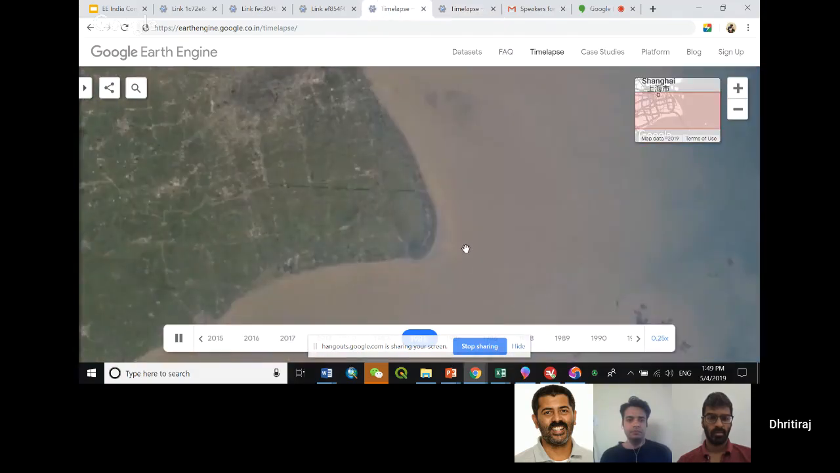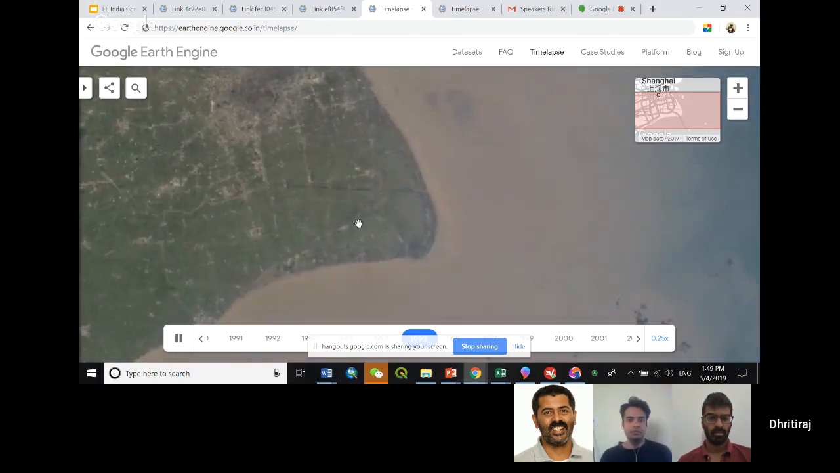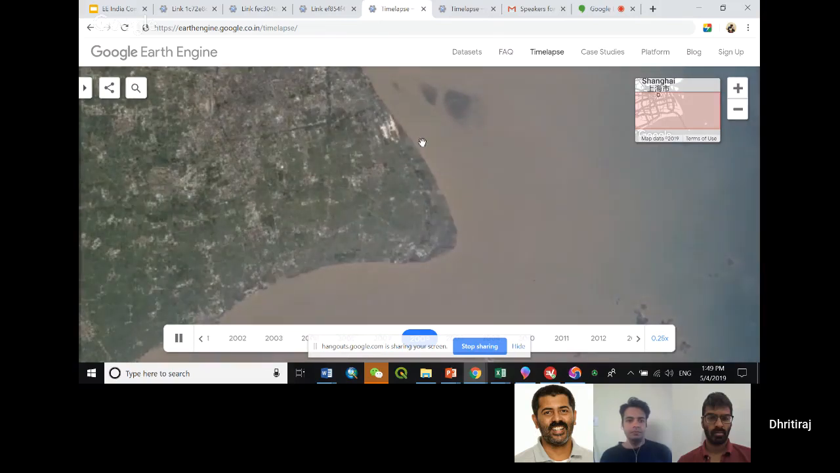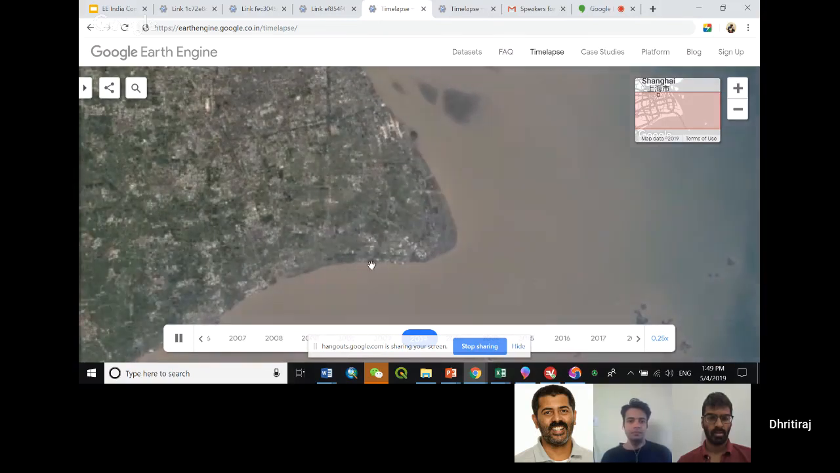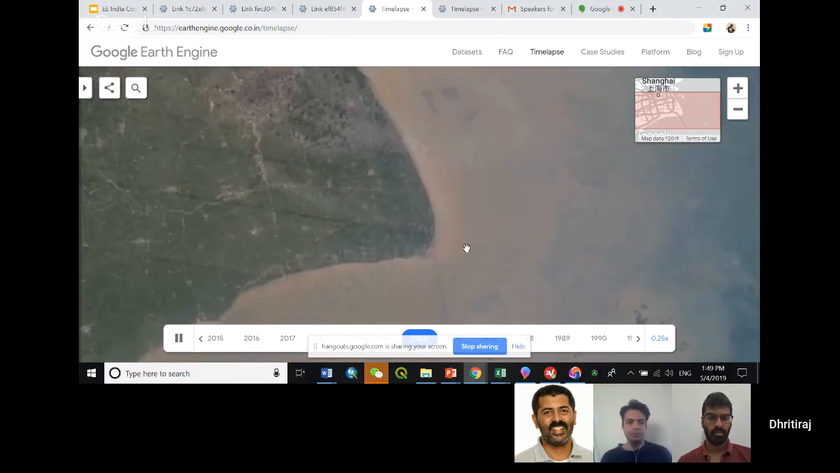Same at Shanghai. Right now I'm here in Shanghai, and this is where I'm currently sitting. It's not that far from the coast, but you can see this reclaimed land over just a couple of years, and the interesting part is that Shanghai is reclaiming more.